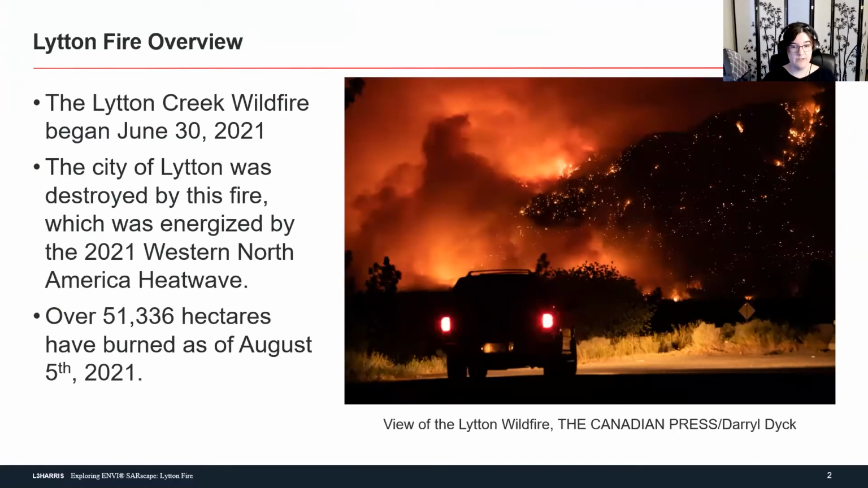So if you haven't heard of the Lytton fire, here's a little bit of background. The Lytton Creek wildfire began June 30th of 2021. The city of Lytton was pretty much destroyed by this fire, which was energized by the 2021 Western North America heatwave. If you lived in America, you probably remember the time period in which this was happening. Over 51,000 hectares were burned as of August 5th, 2021. So this was a massive wildfire that may have started because of a train track spark. There are still investigations ongoing into this topic, though.